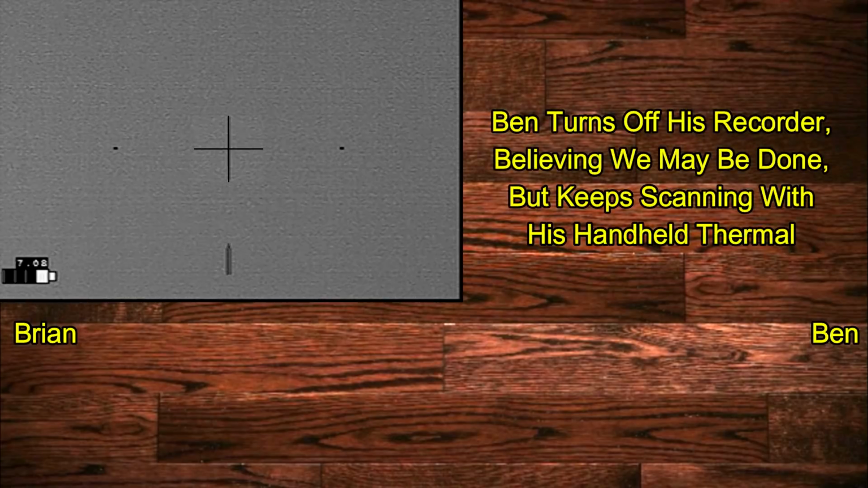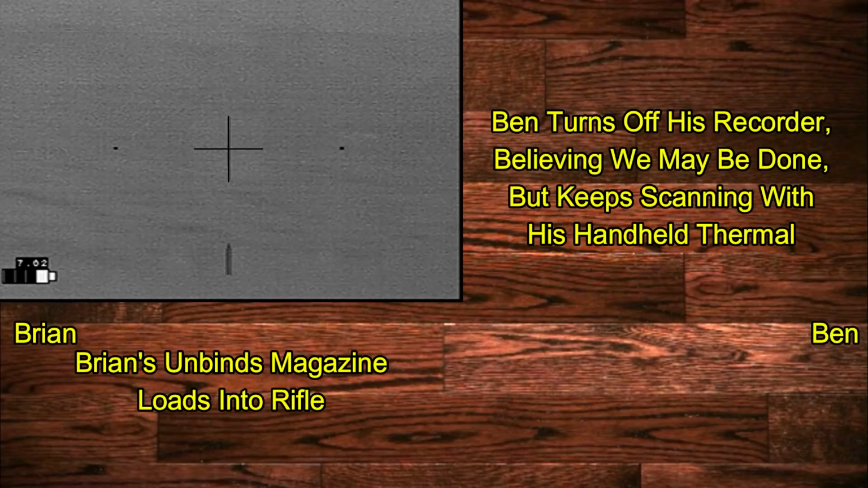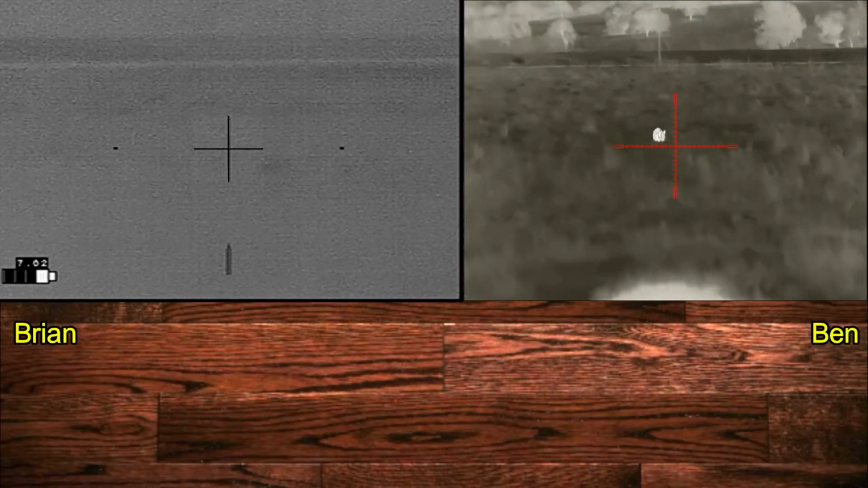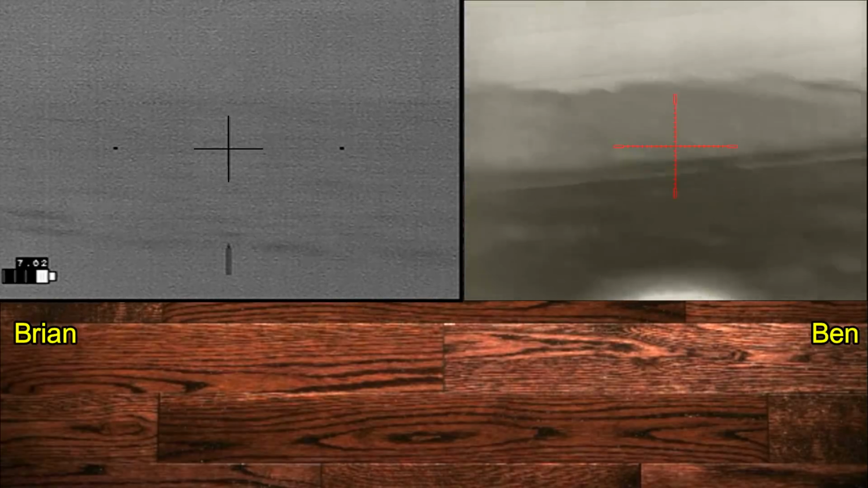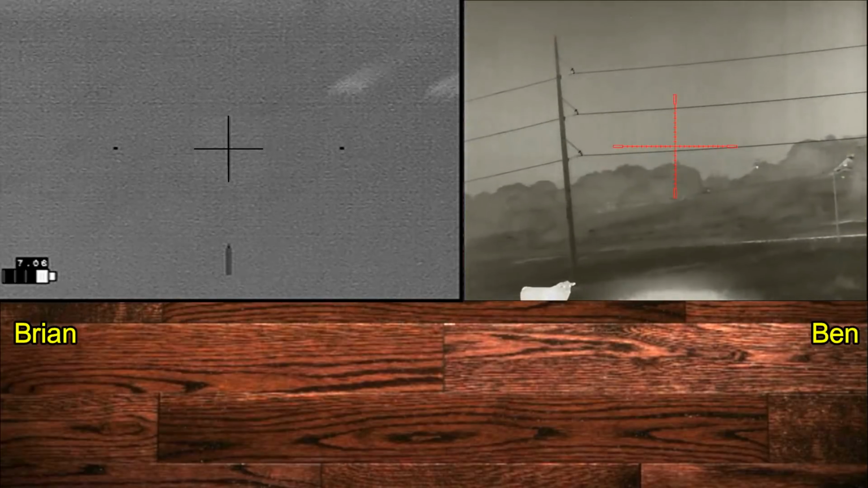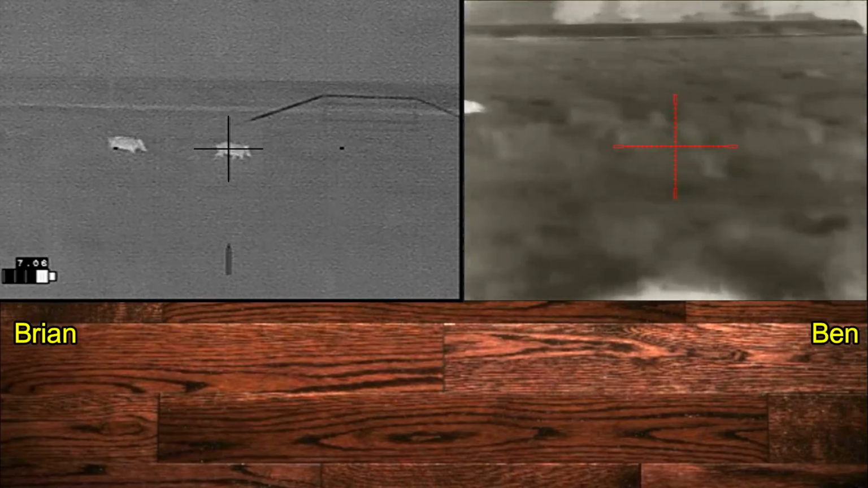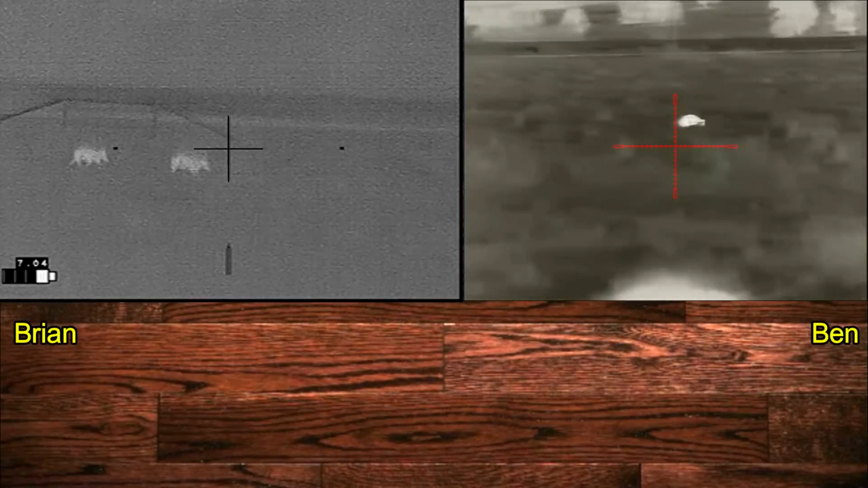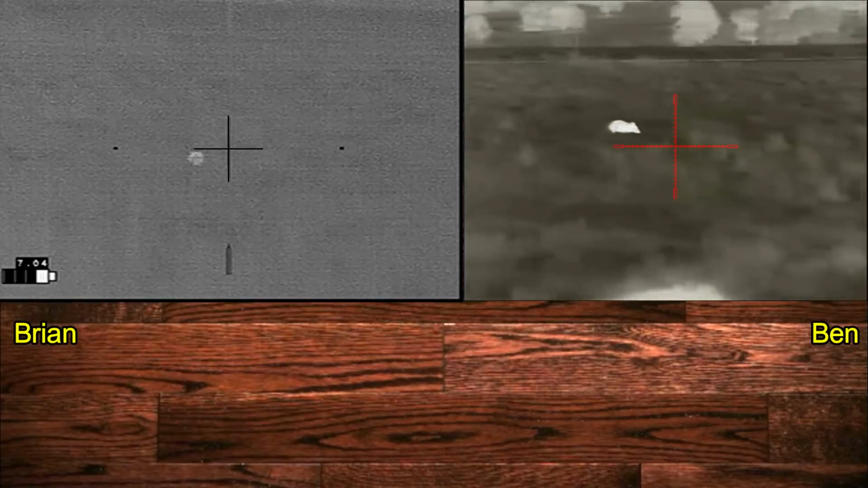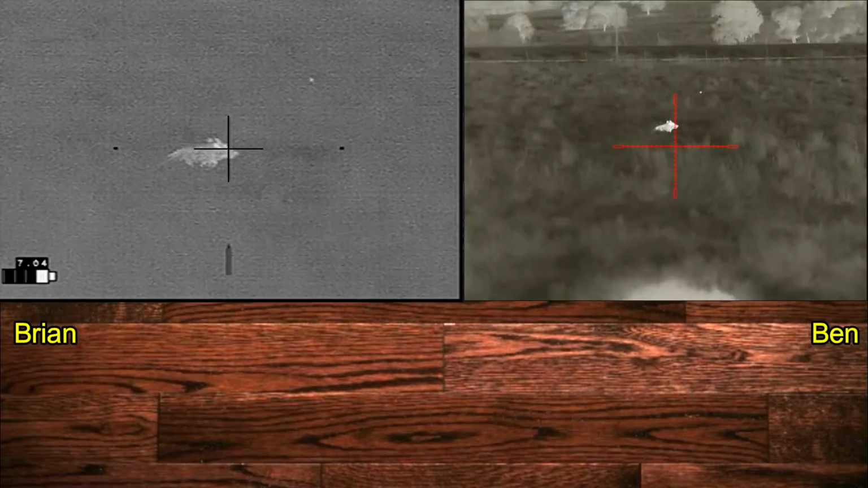I get the magazine unbound, load it into my gun, and Ben is going to act as a spotter for me. Just to your left, you stand it. How far to my left? Make a left 3. 9 o'clock. 9 o'clock. Full 90 degrees. Full 90 degrees. To your left. I got him. Left to him. Your left to him is another. Good shot.